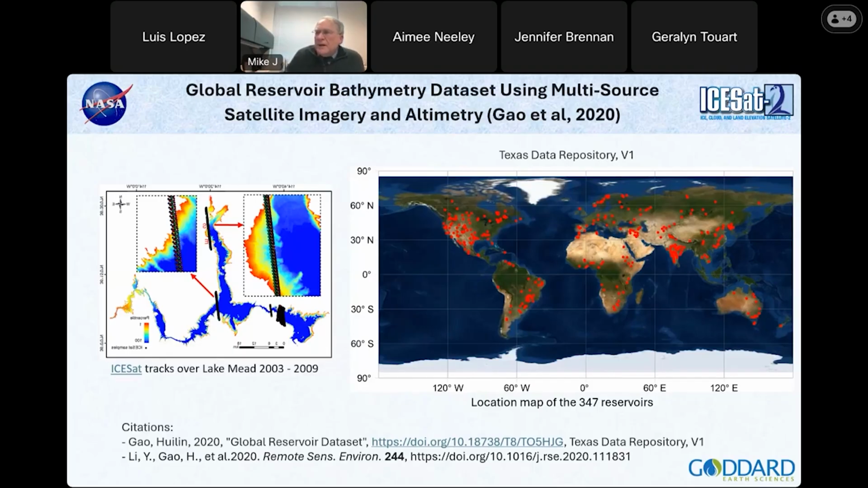But Huilan Gao at Texas A&M has developed a bathymetry approach for reservoirs, and actually it can be applied to lakes. But it's a technique where on the left-hand side, without going into details, the black lines are the ICESat crossings for one event. But by looking at the area of the lake and the elevation of the lake, she is able to, over time, develop what the bathymetry of that lake would be over the dynamic range.